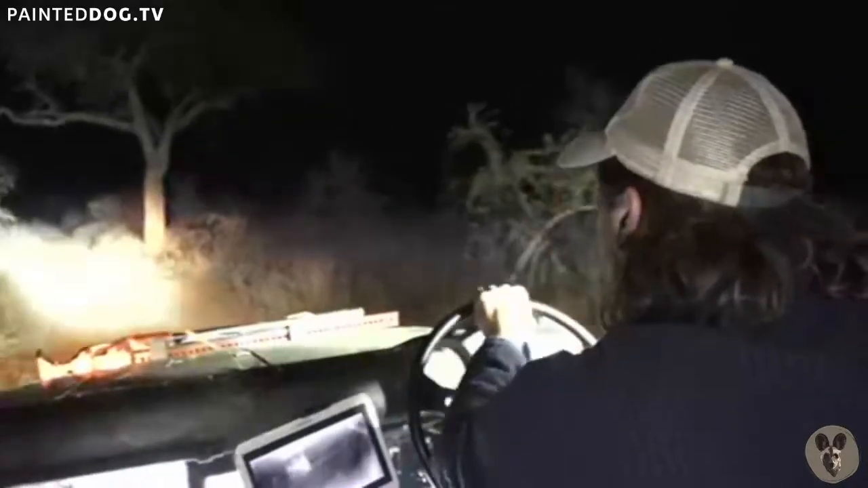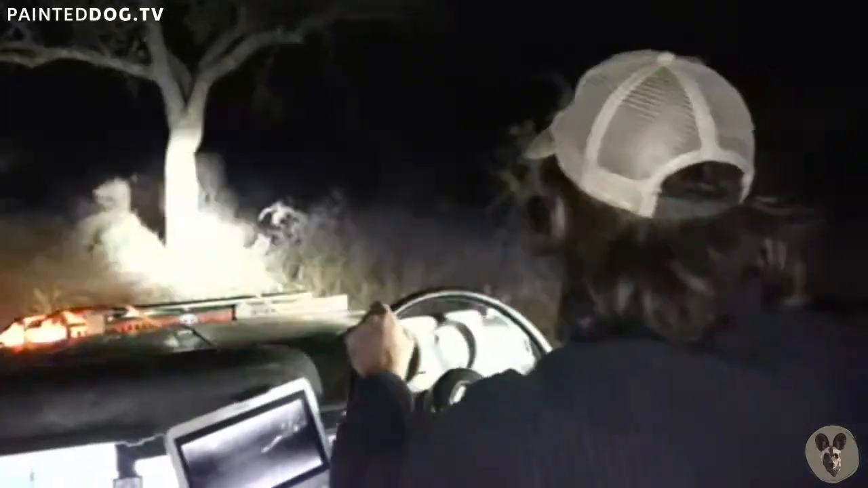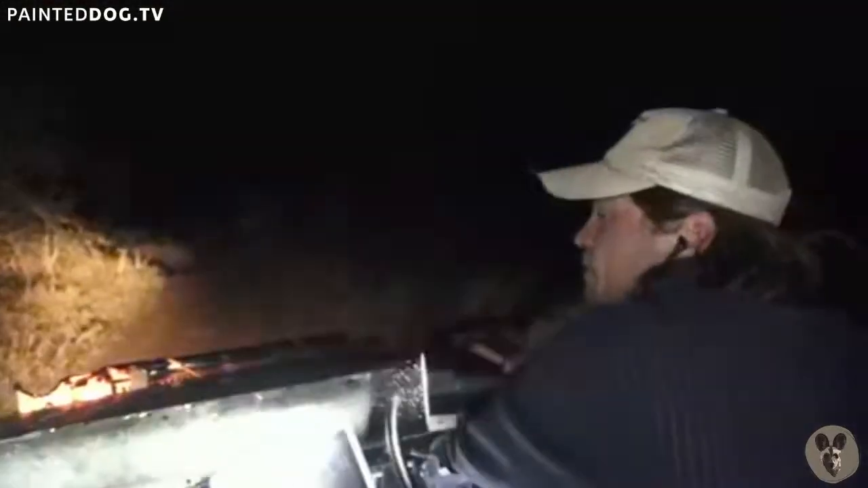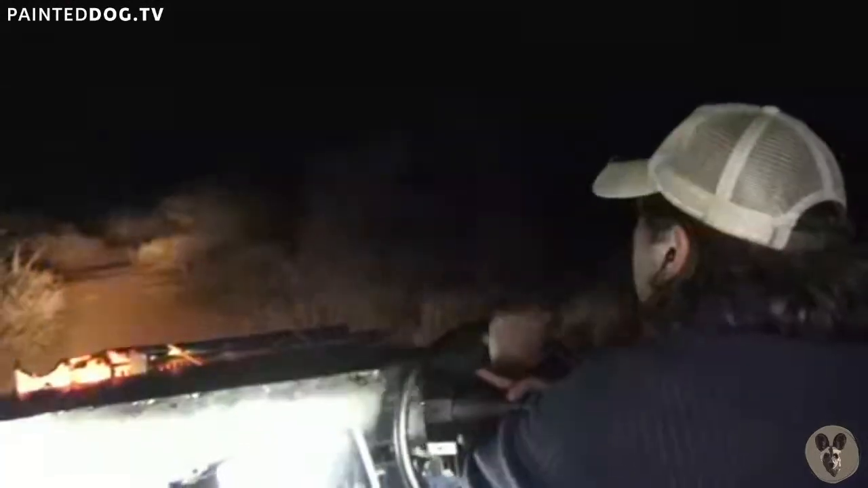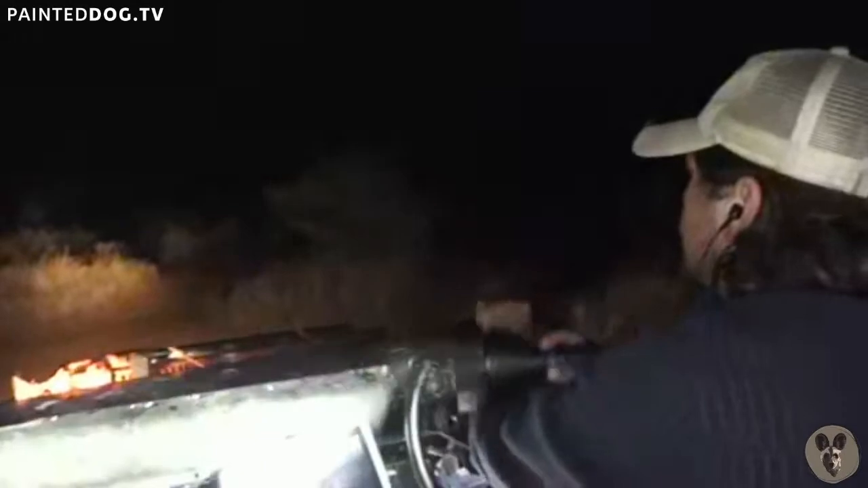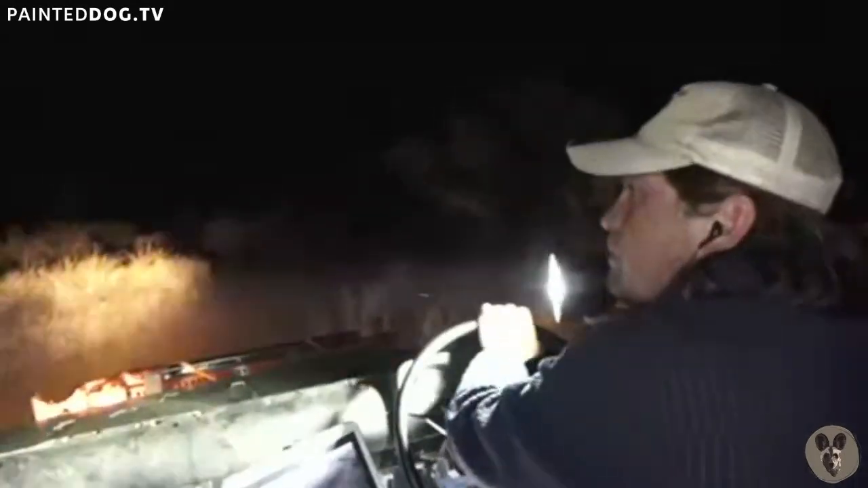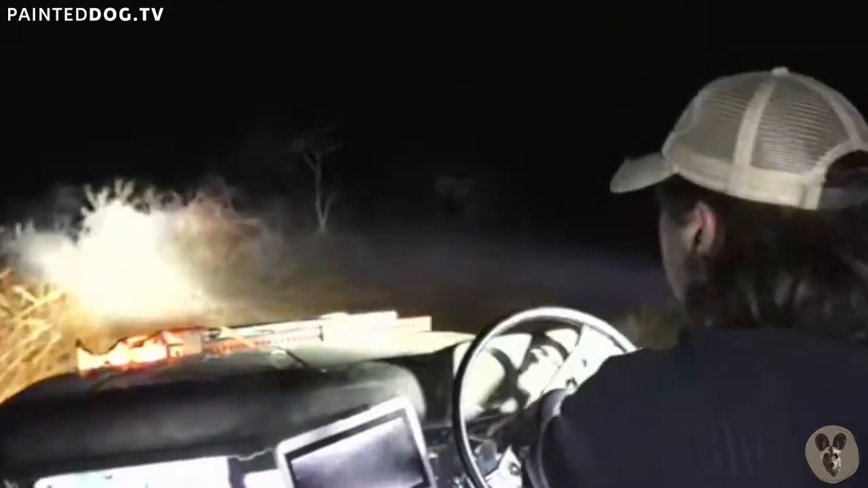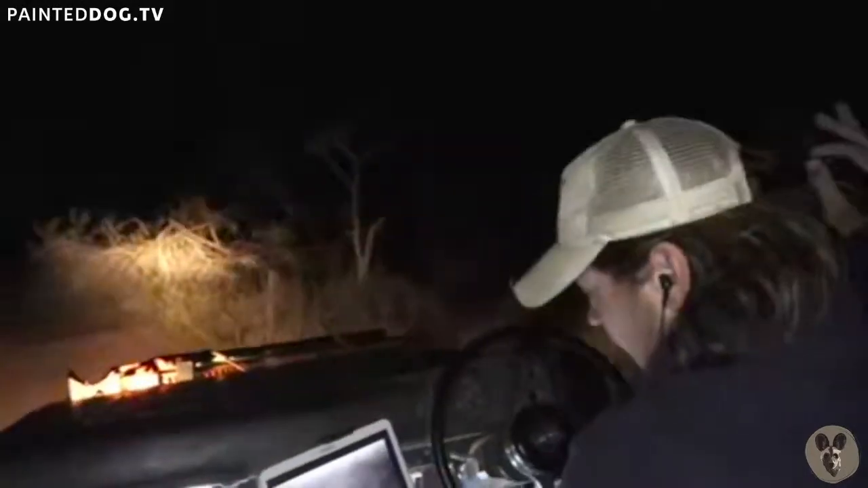Nearly at Leopard Dam. Nearly time for me to go dark. Okay, Lead Lenser off.